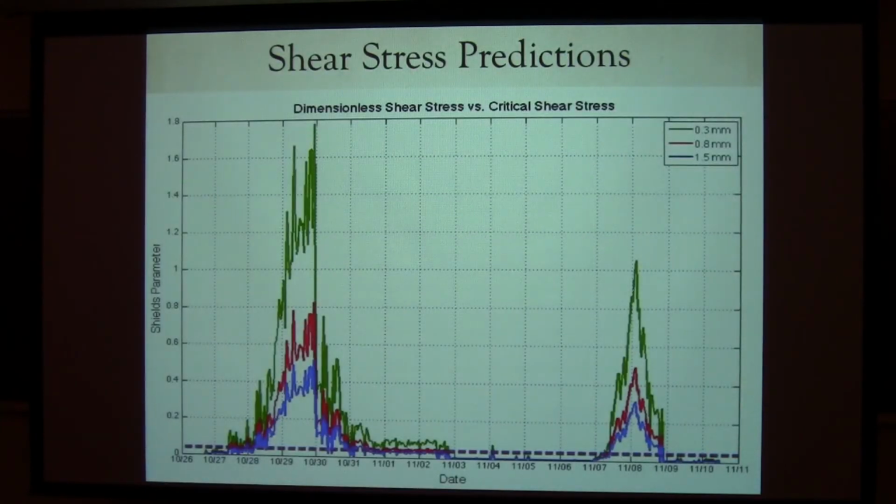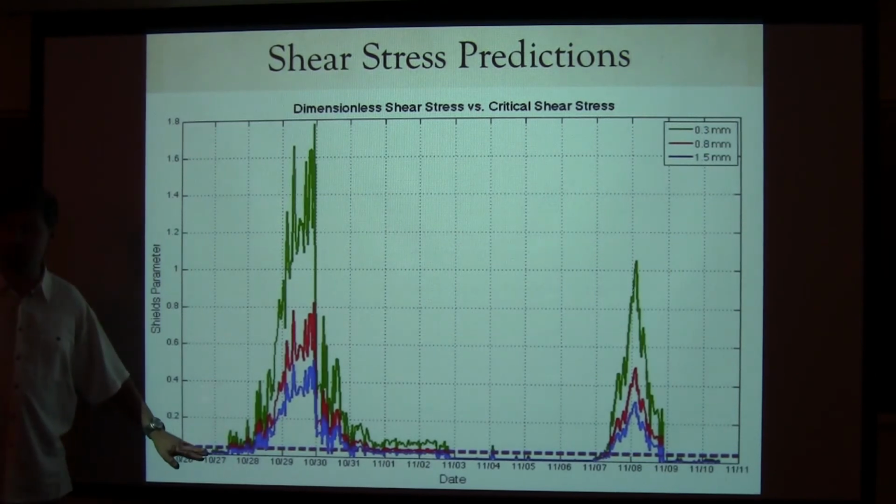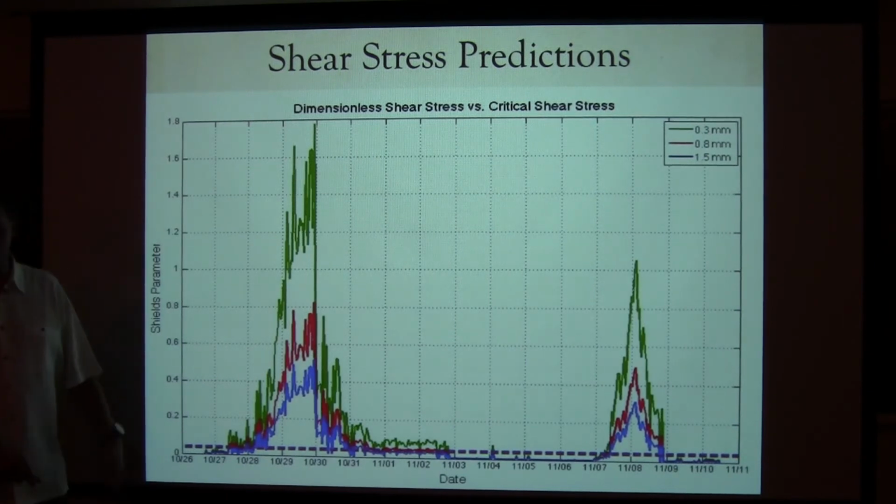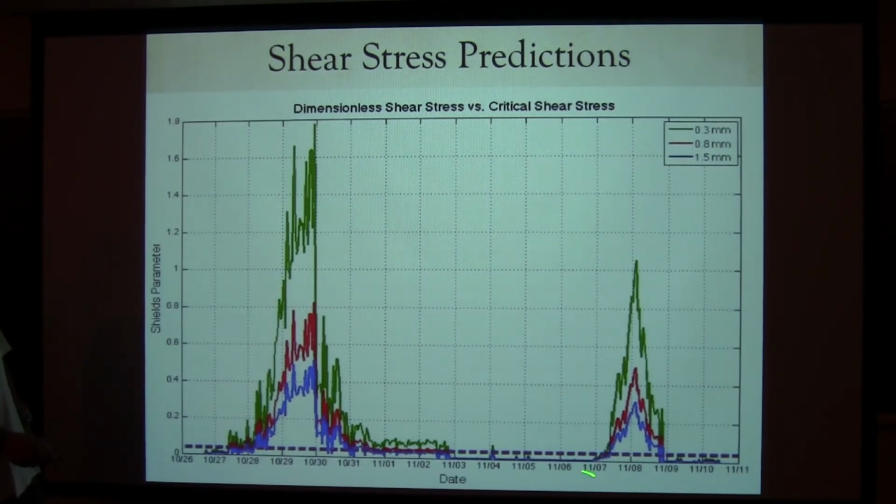I won't bother you with all of this, but we measured our hydrodynamics on the site. If we look at a Shields parameter, the dimensionless measure of the stresses on the bed, this is the stress at the bed from Hurricane Sandy and then that nor'easter. The critical Shields parameter is just the threshold you have to pass in order to entrain and mobilize sediment. You can see the storms clearly exceed that. In between, it drops below, so you'd expect no transport between the events.